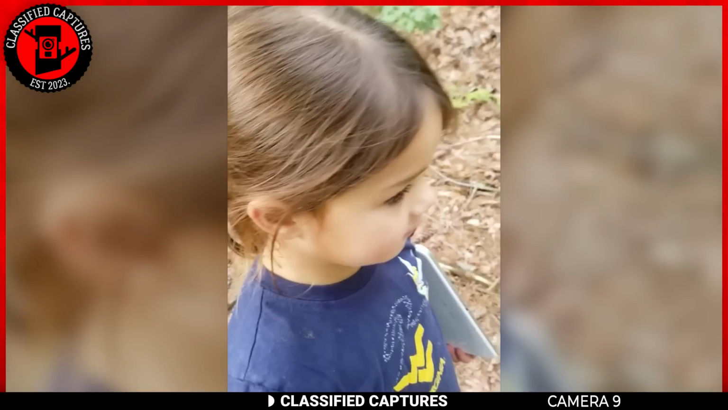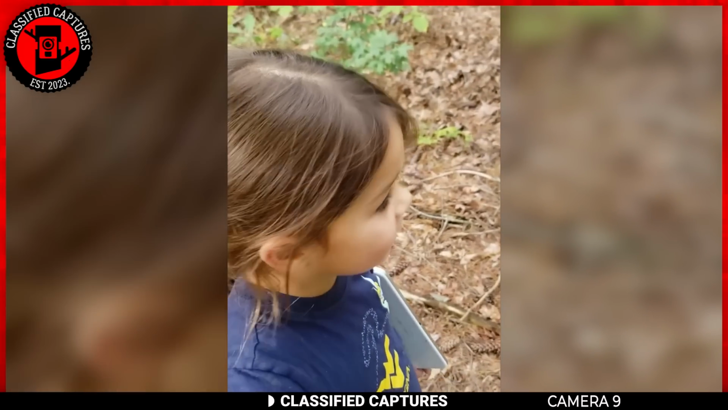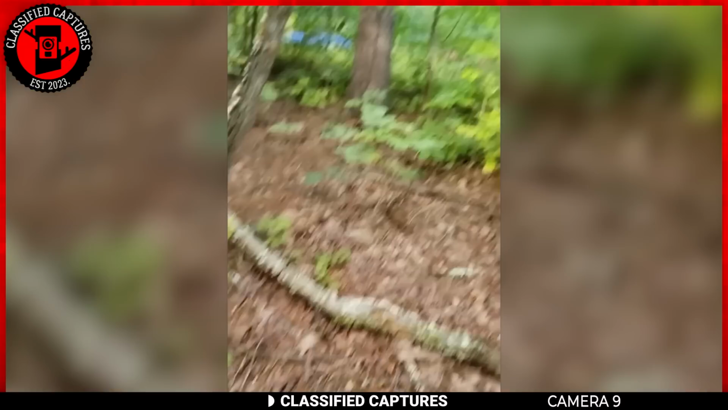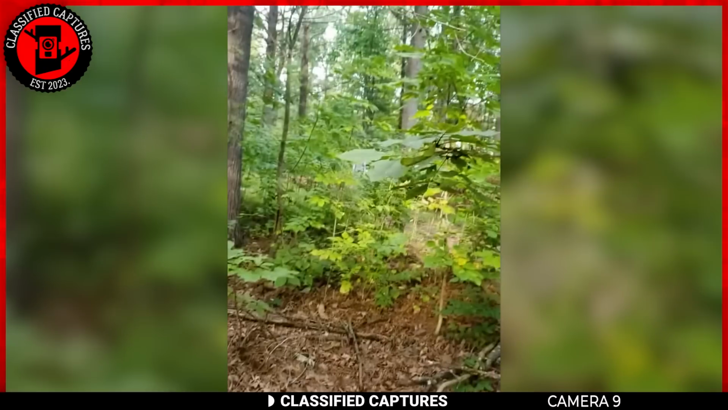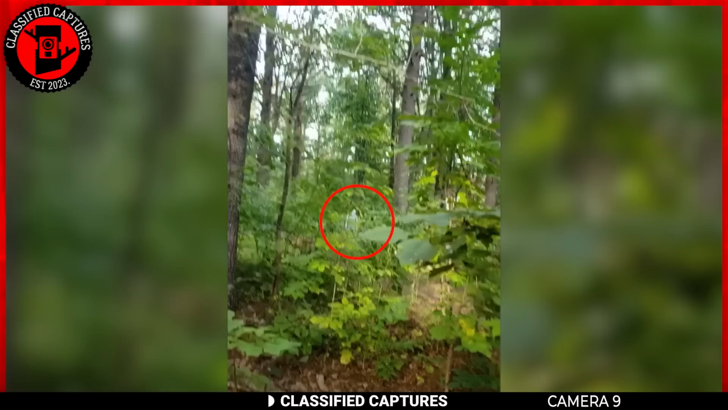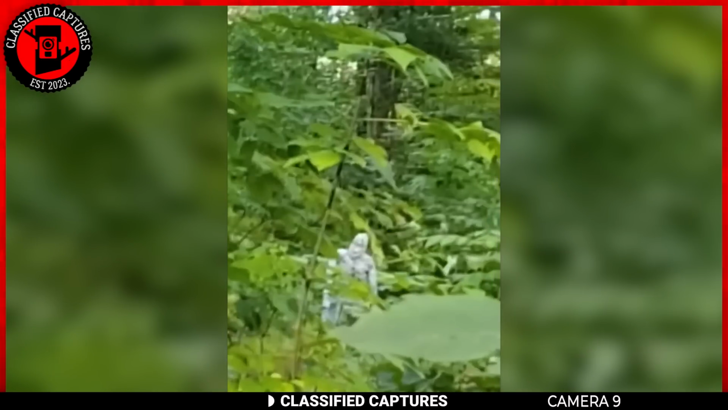A walk in these woods with your child can be a peaceful and picturesque experience, but when your child's gaze fixates on something that makes your heart race, it's a moment that's sure to leave you scared for life. That's the unfortunate reality of these individuals in our next clip. Take a look.